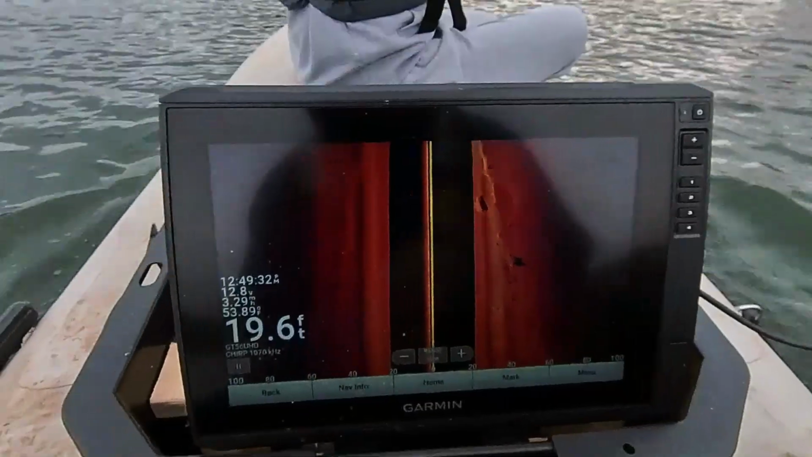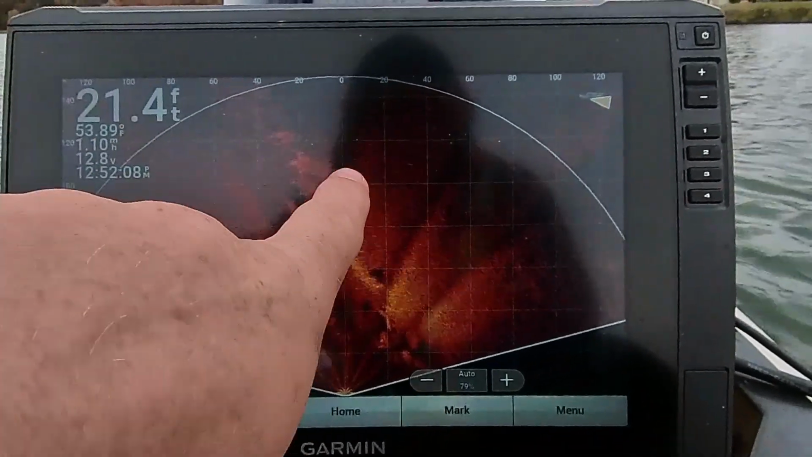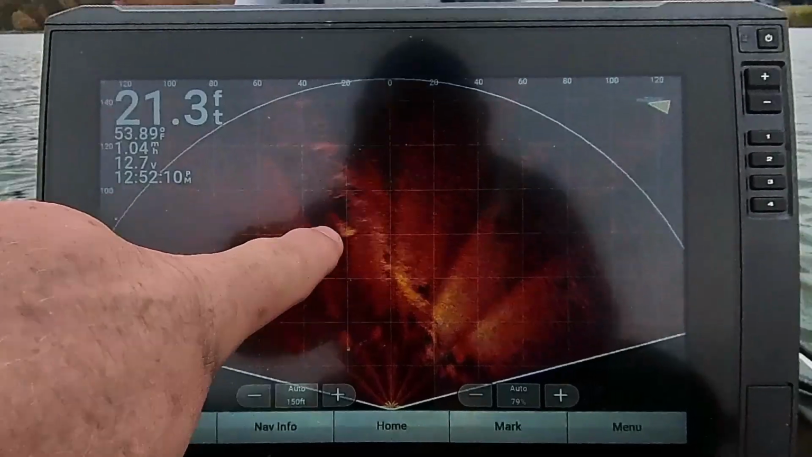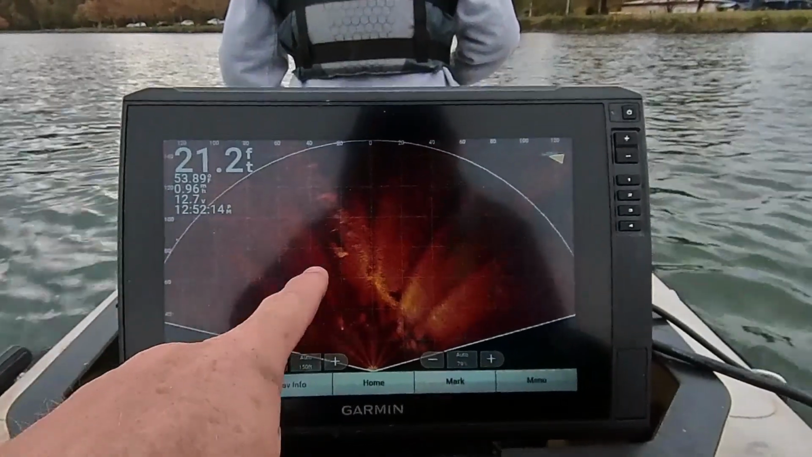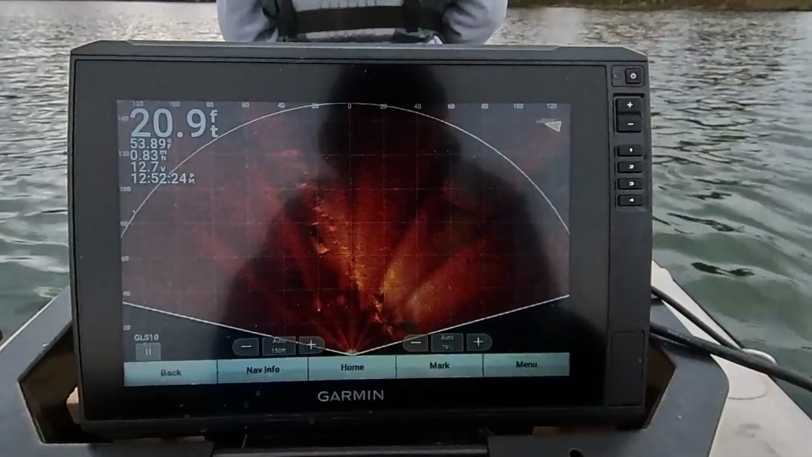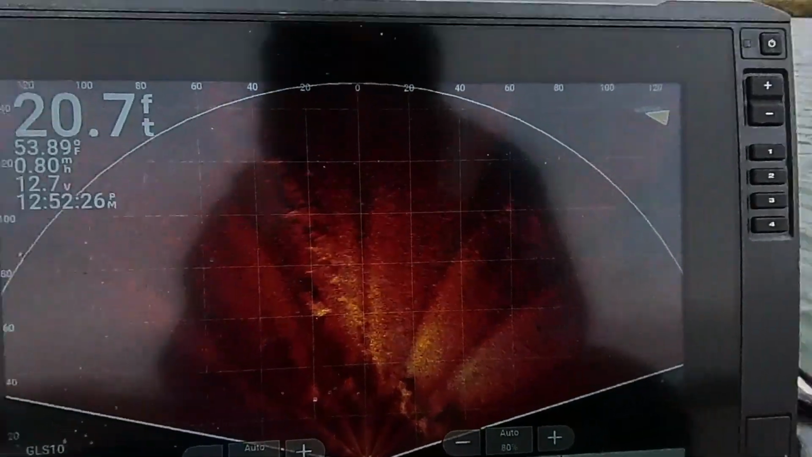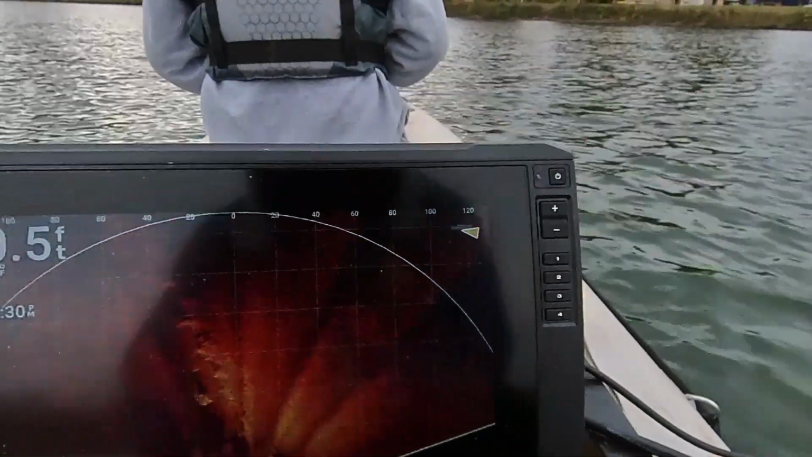So I got the live scope going right now, and this bright part is a cliff. It's about a 5-foot drop, and you can see it right there. And obviously it's very grainy, but since we know it's a car from the side view, it's gonna be super easy to mark with the magnet. Oh yeah, this is gonna be awesome. Let's mark it with the magnet, and then I guess we'll swim out here and dive it and see what it is.